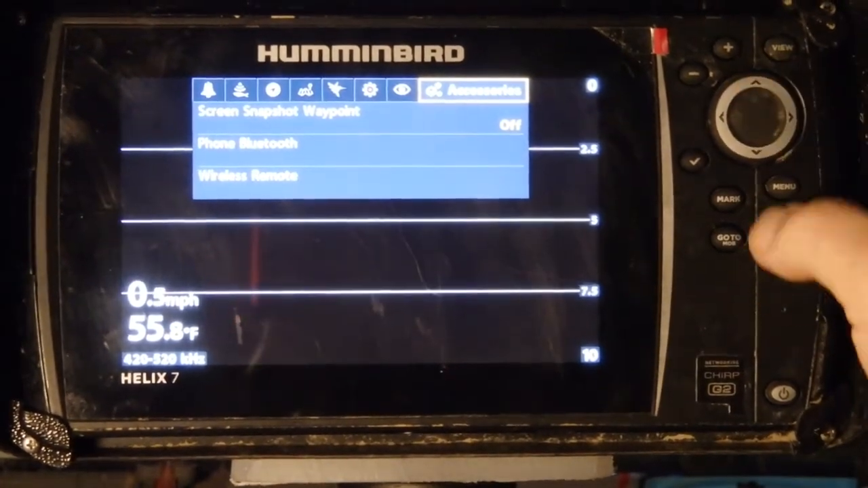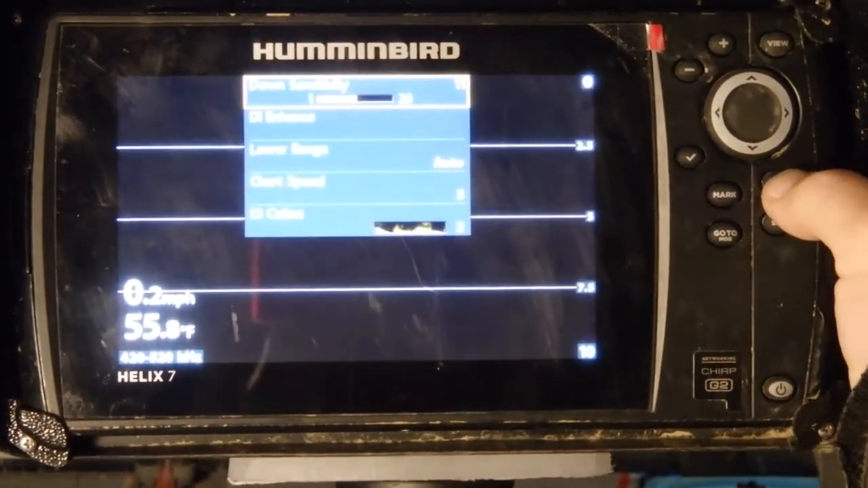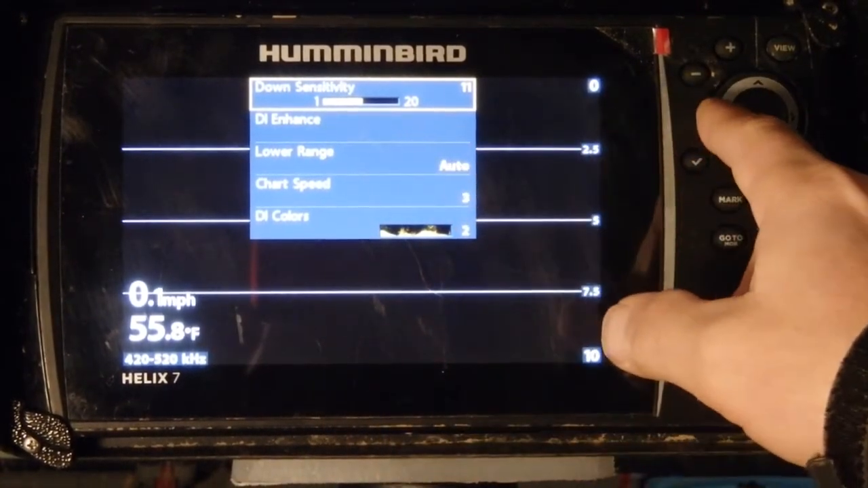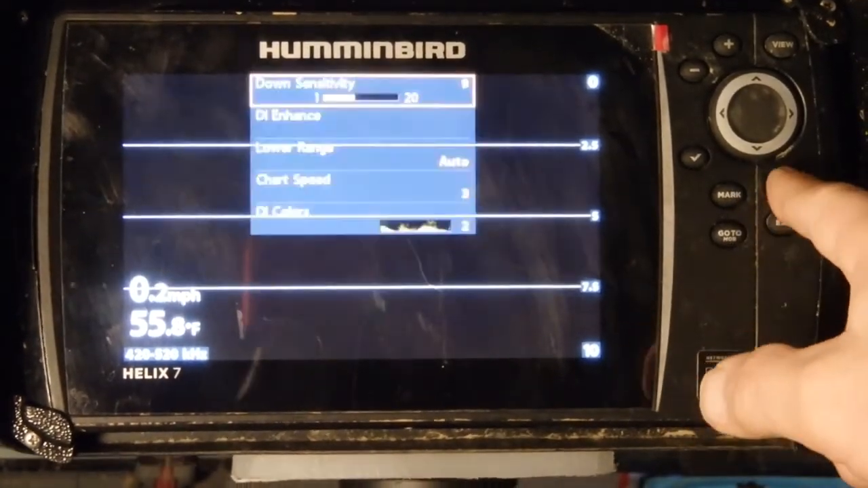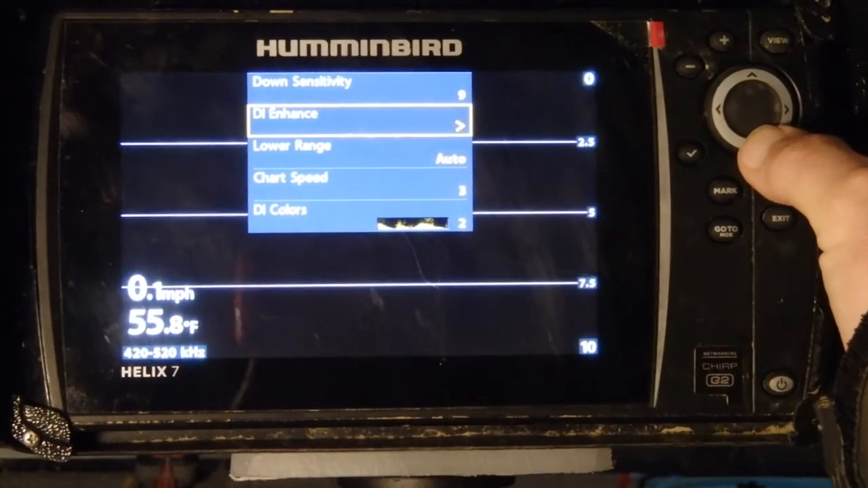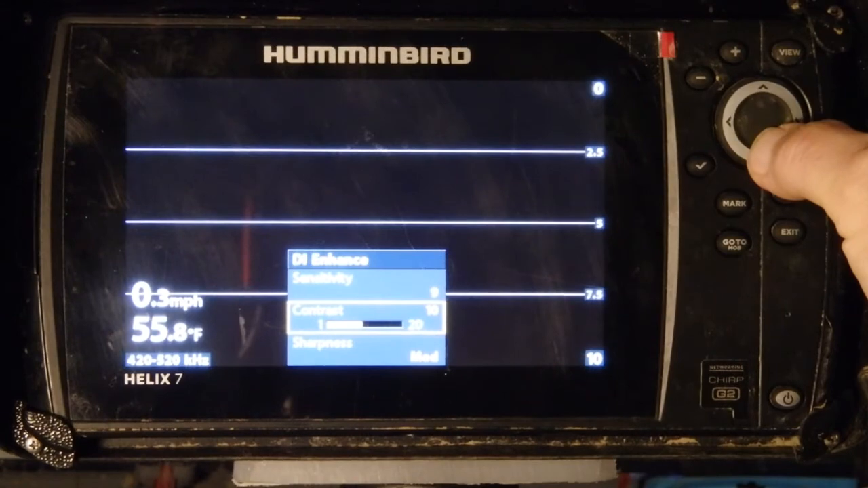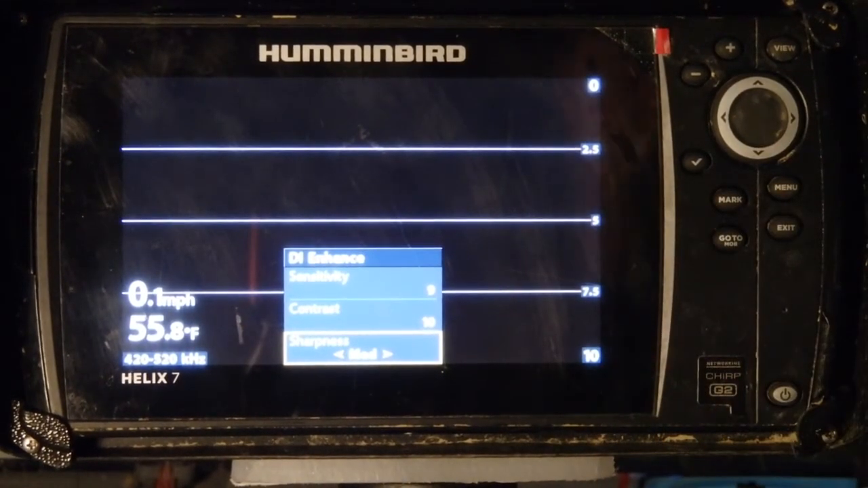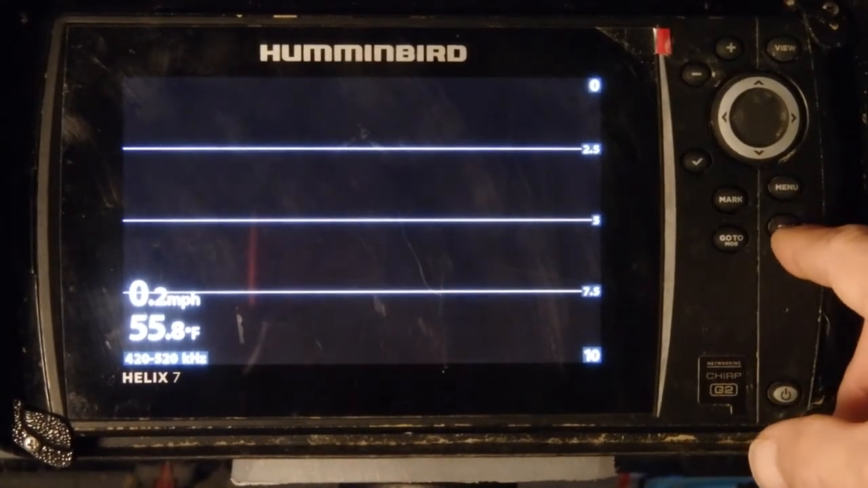I don't use this stuff at all, so let's go to down imaging, and this is going to show you my sensitivity, which is actually a little high from what I normally run. I was actually running my Torpedo the other day. If you go to your enhanced field, you can see your sensitivity, your contrast, the sharpness. I don't really have a lot for this stuff, except I turn it down just a little bit, 1 or 2 from the standard settings, and that seems to do pretty good for downward imaging.